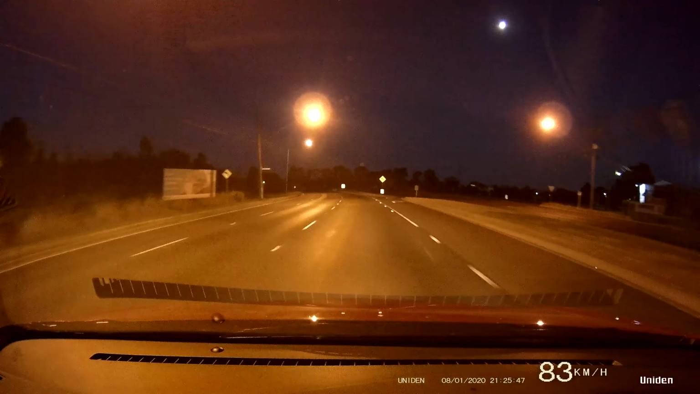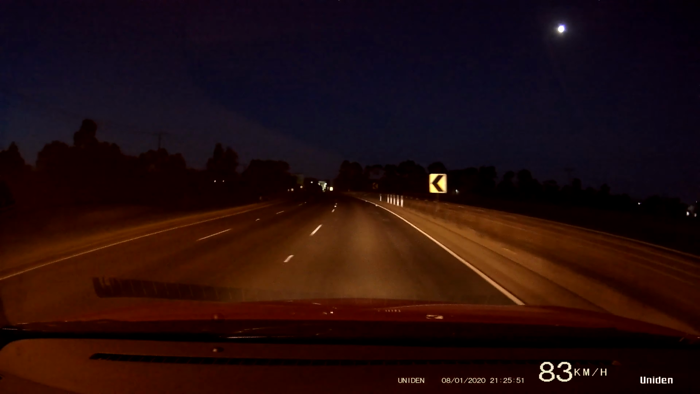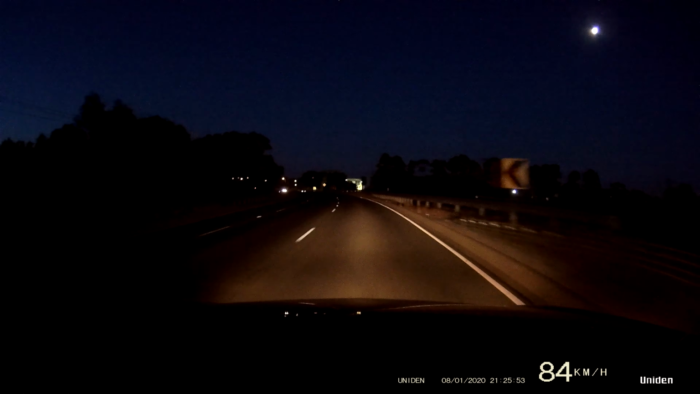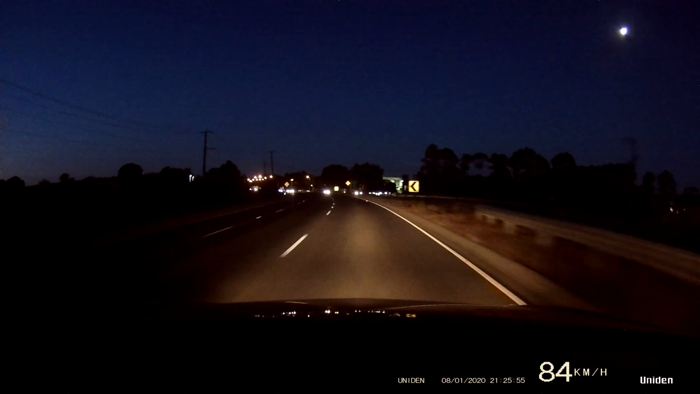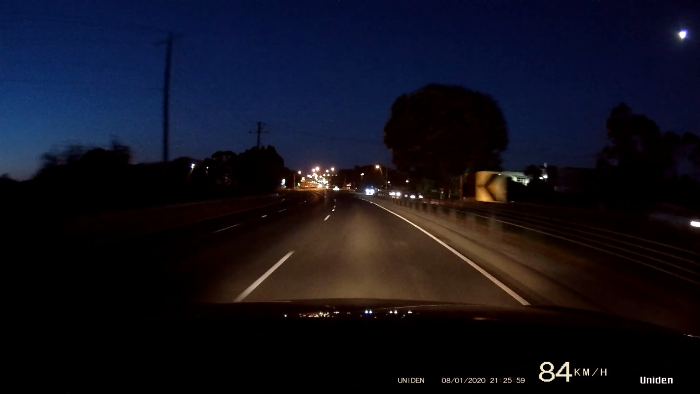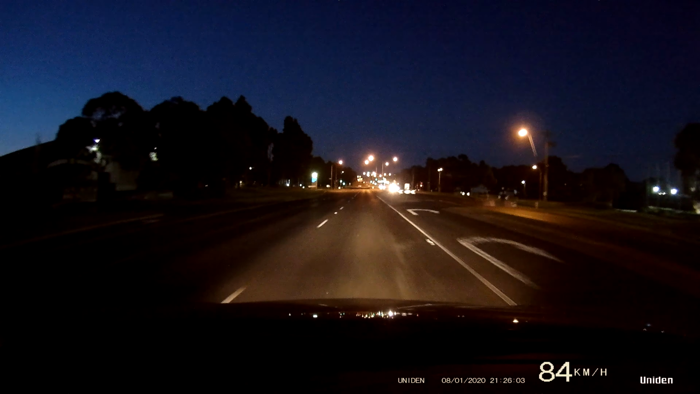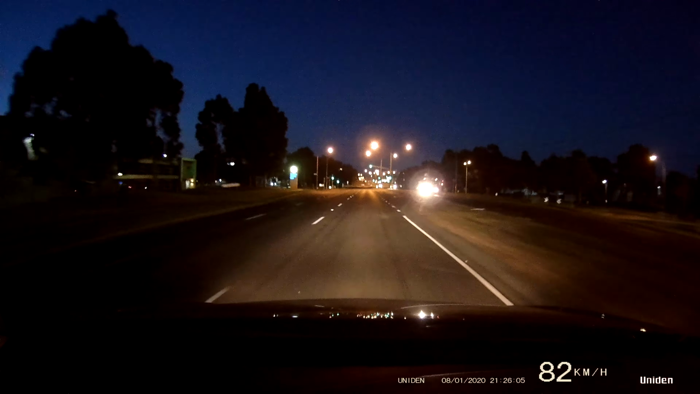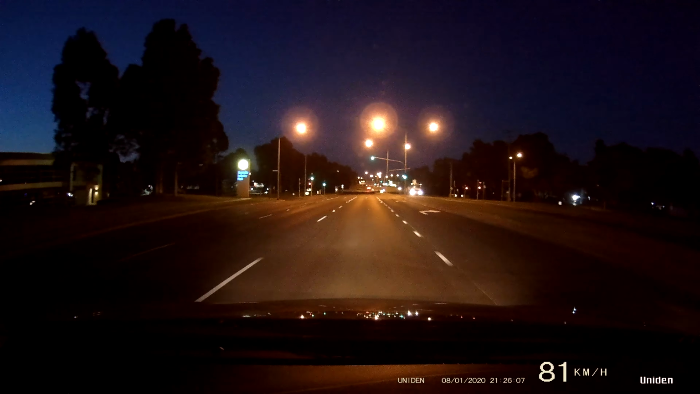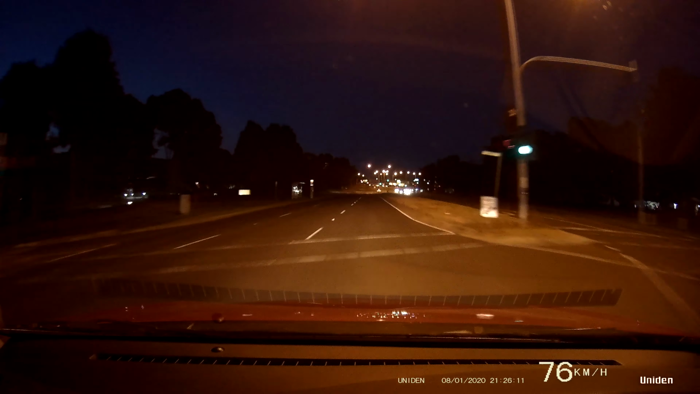The street lighting here in Victoria or Melbourne is not really as good as a lot of the other places I see. Like, look at me now, it's pitch black, I'm just using my car headlights, so you really won't be able to see much either side of where I'm driving. Lighting is actually pretty poor, so you know, it's not as if we're driving through the centre of Melbourne and it's all lit up.